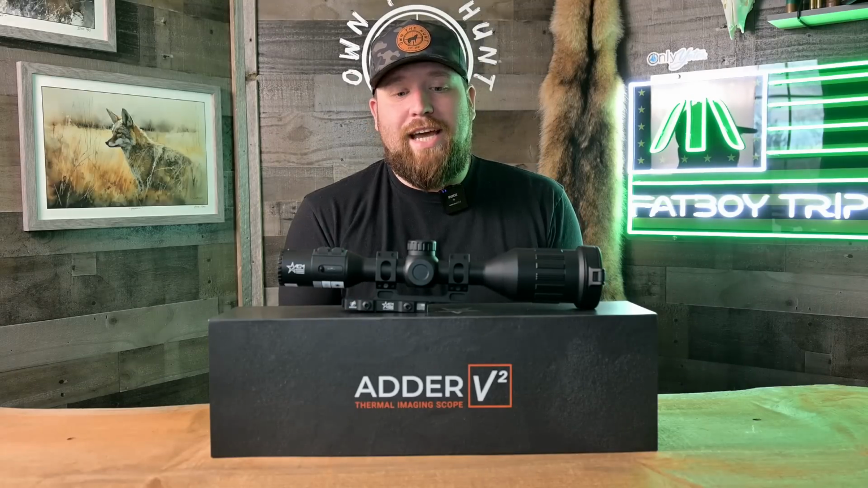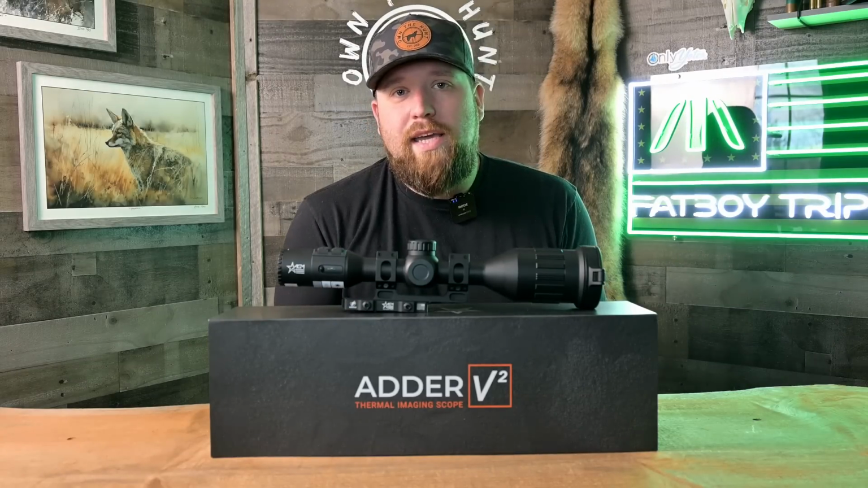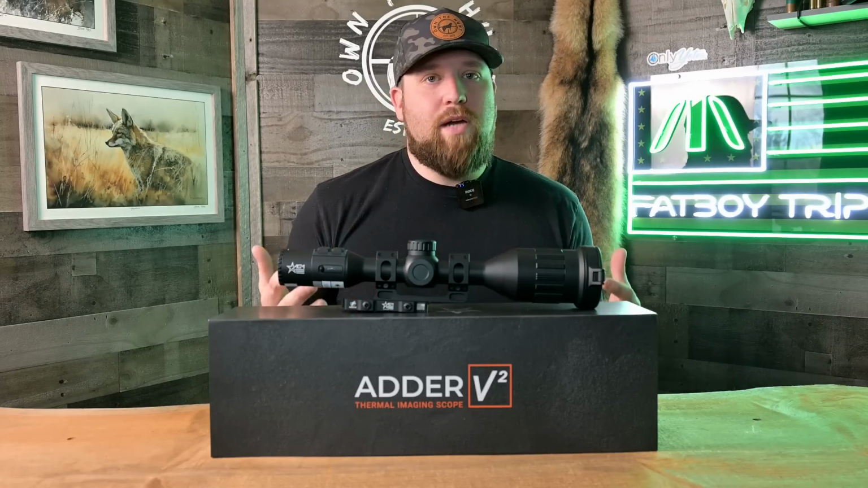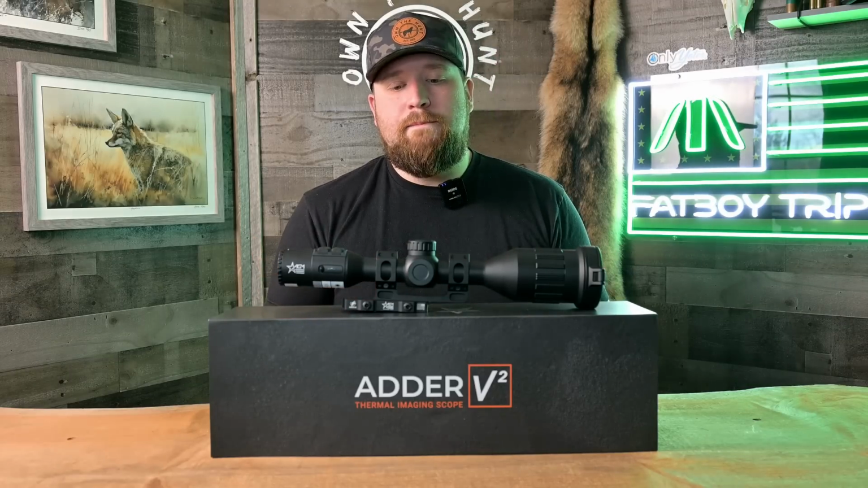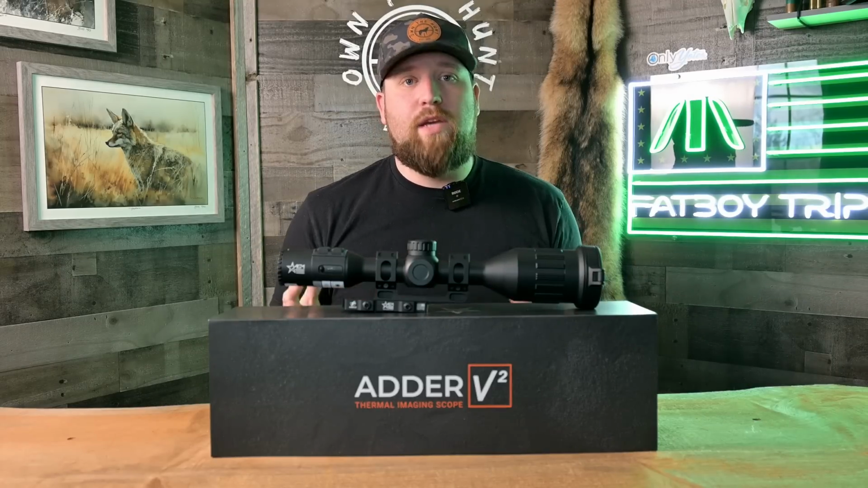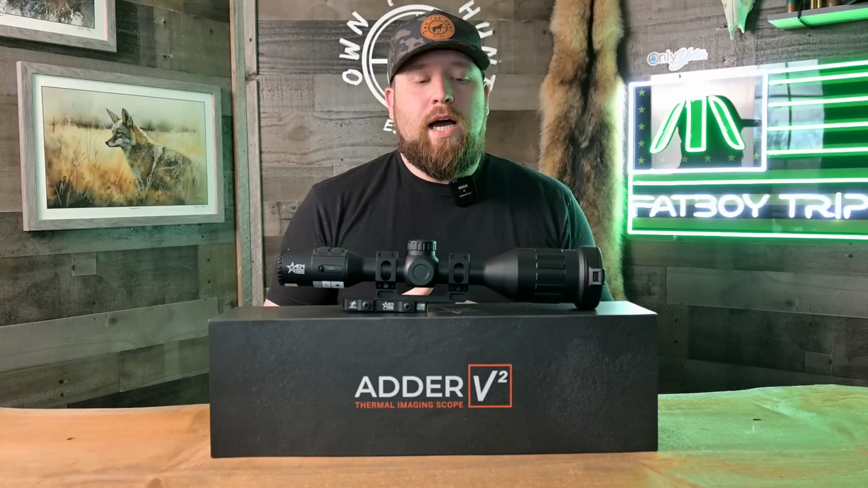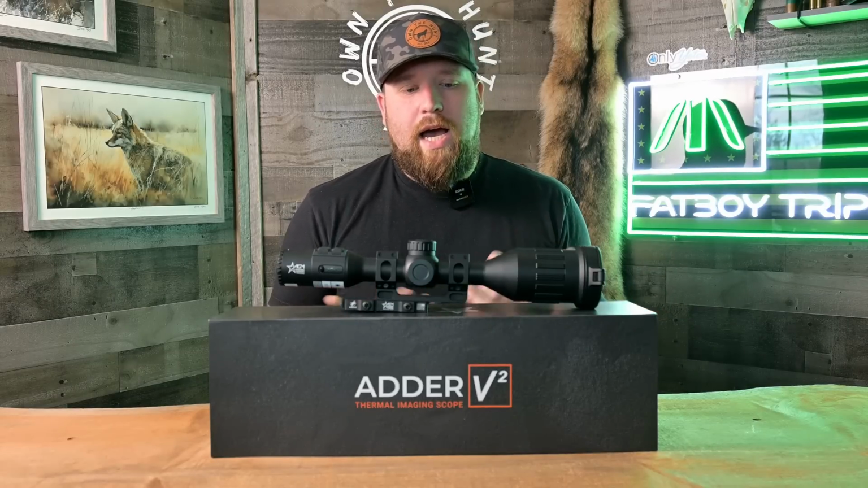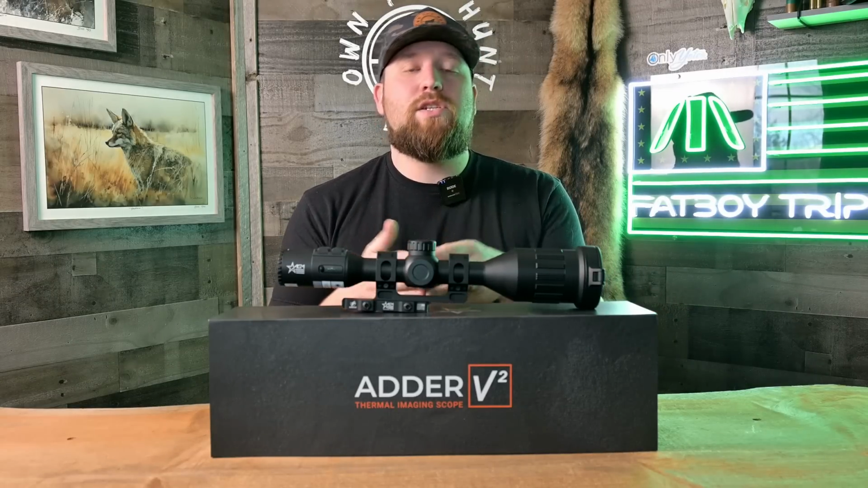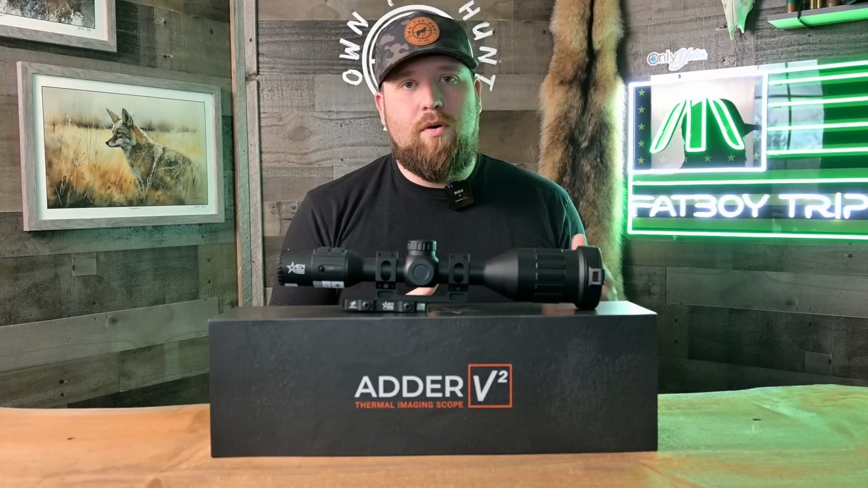So that's pretty much it, guys. I really do like this scope. I was a little hard on it, and there's a good reason why. It's $7,000. It came to market as kind of this top dog 1280 scope. I think as far as 1280 goes, the image is there, right? It's extremely crisp, very, very nice. Nothing bad to say about the image. Like I said, it's a little bit harsh for my eye, but some of you guys might like that. I know there are a lot of features or settings within the scope where you can dial in that image, so you might be able to get it to be more pleasing to your eye.